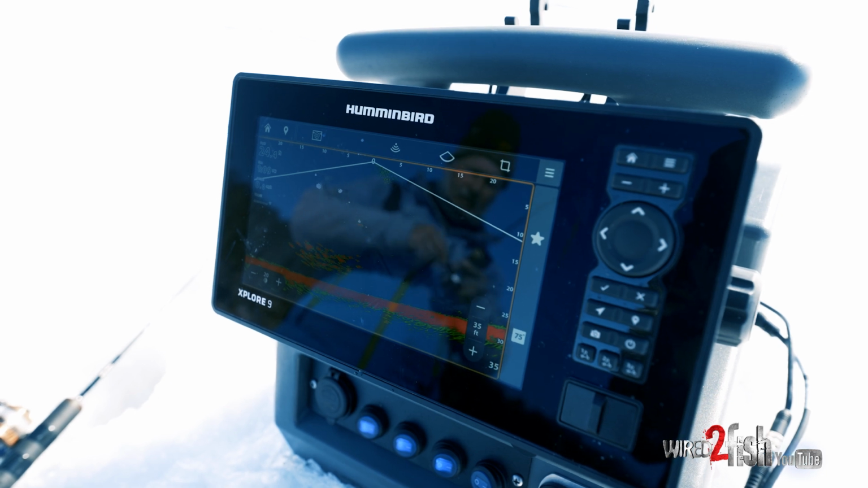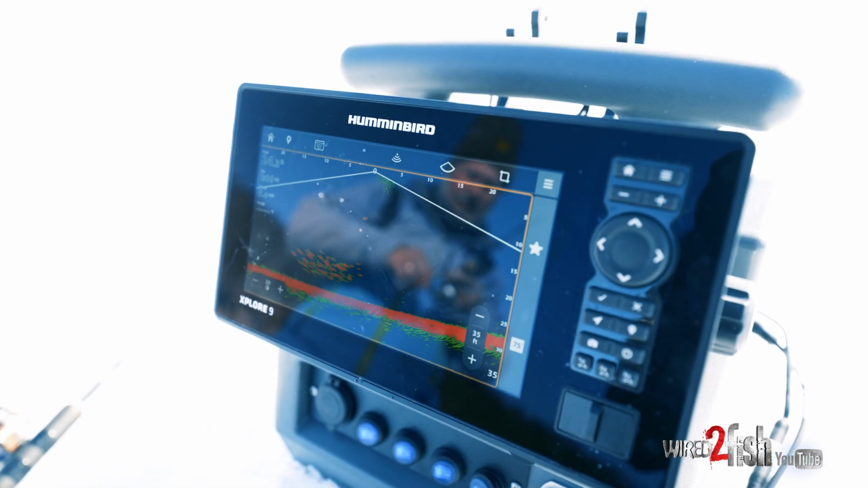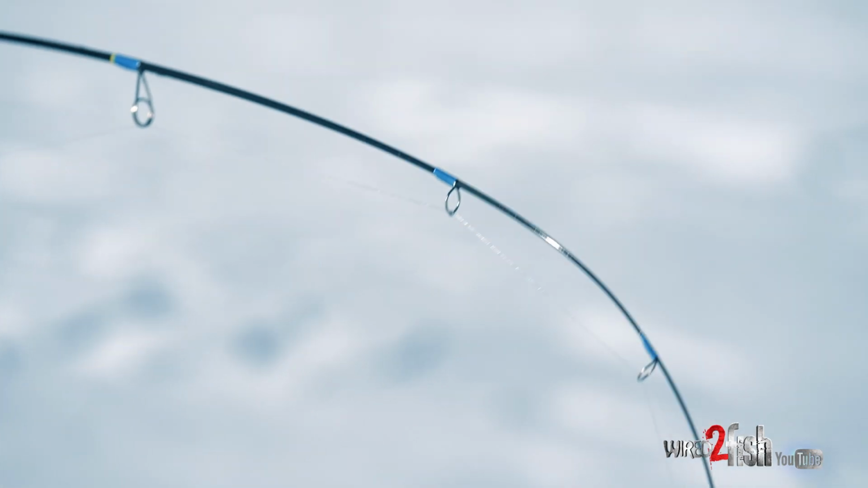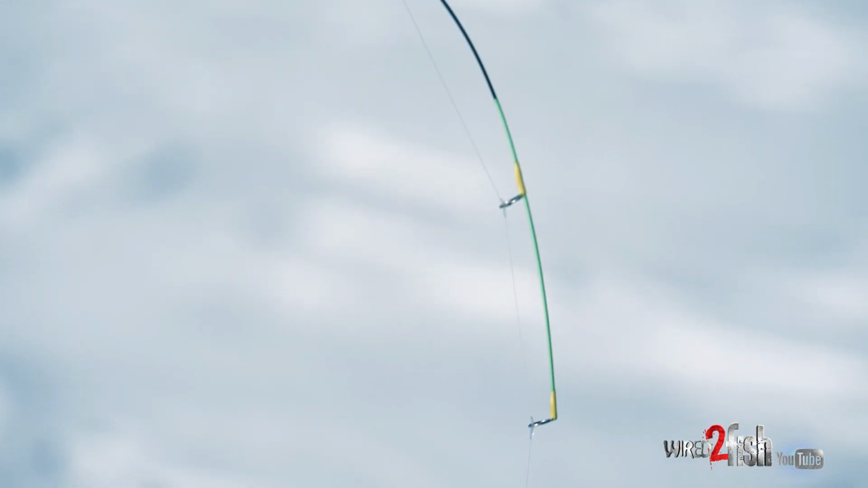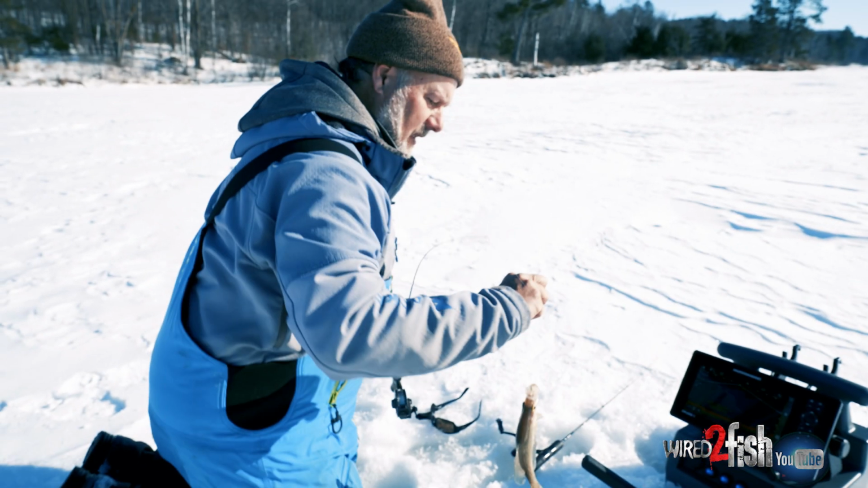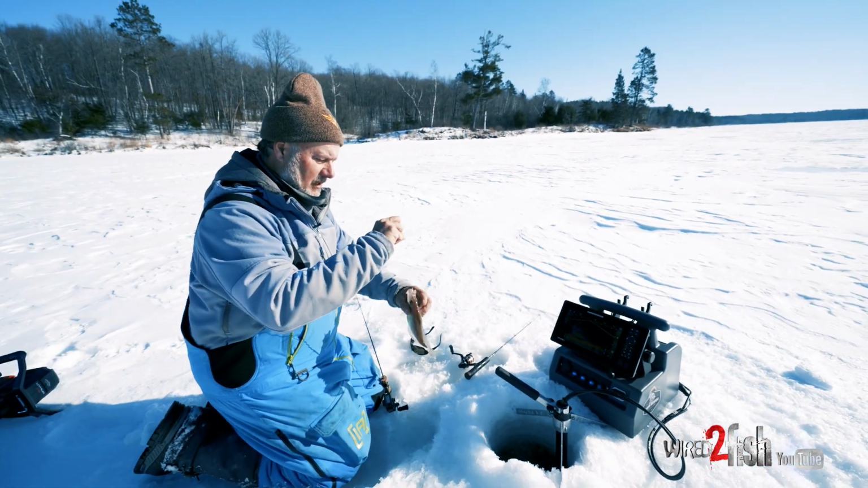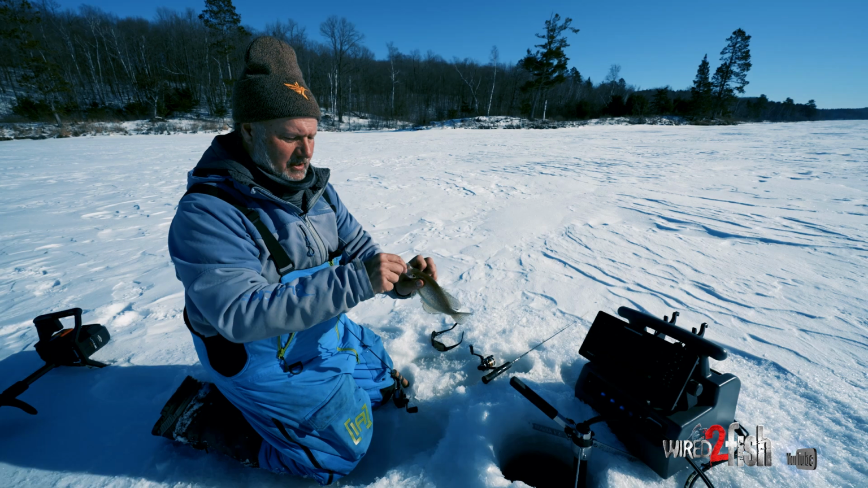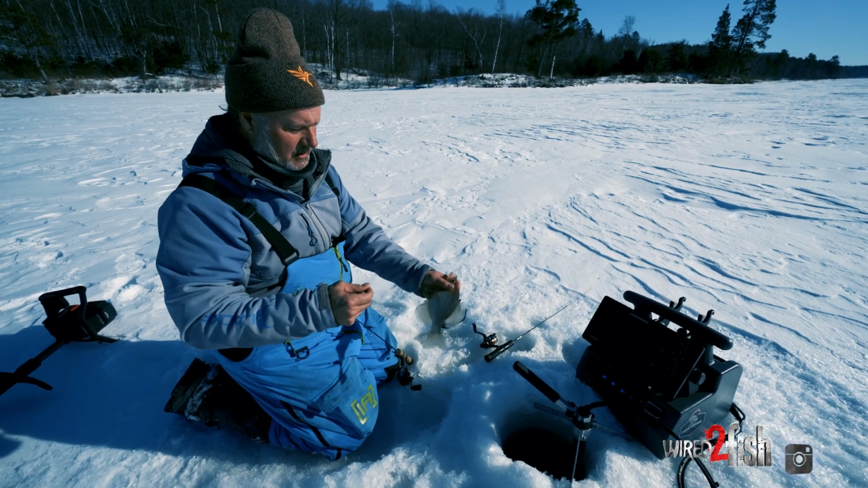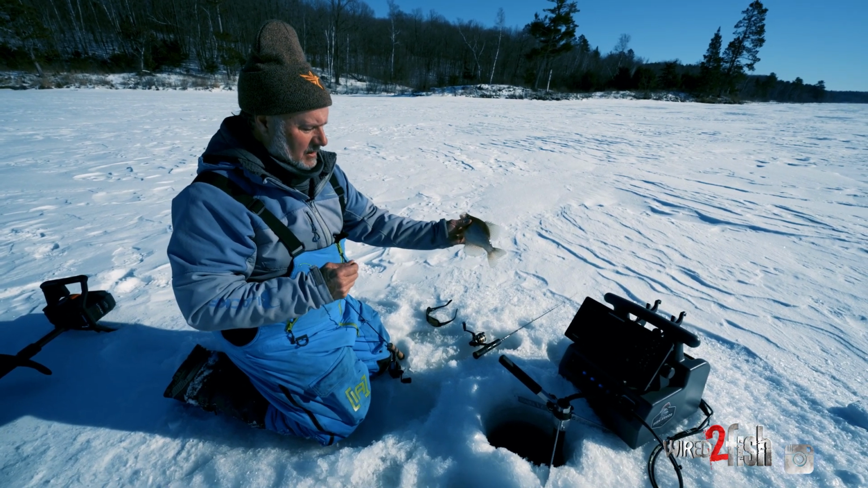A picky little bugger. He finally nudged it enough to bite. Boy, it's crazy how finicky they can be. But yeah, just barely, look at that, just barely beaked. Like he just barely grabbed it. They're just being really picky this time of the day, but it's kind of interesting.